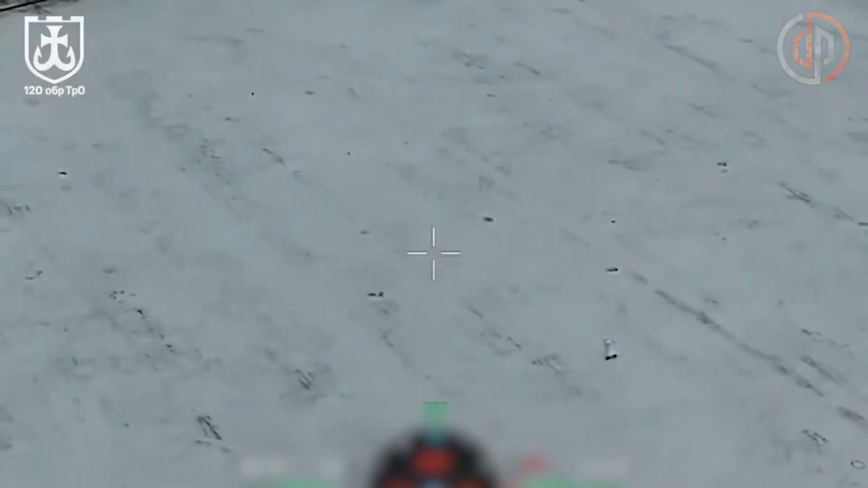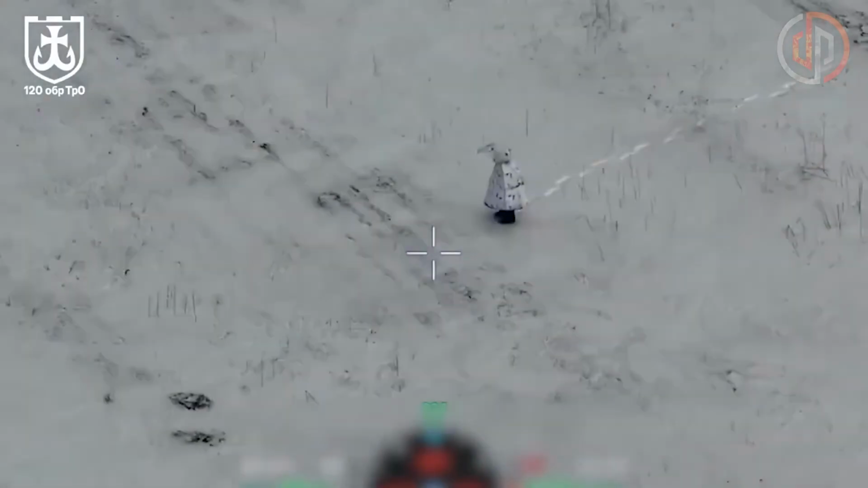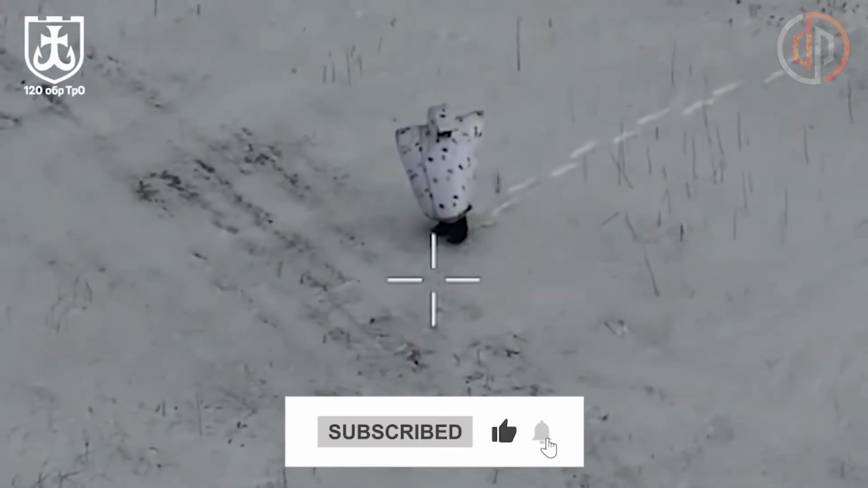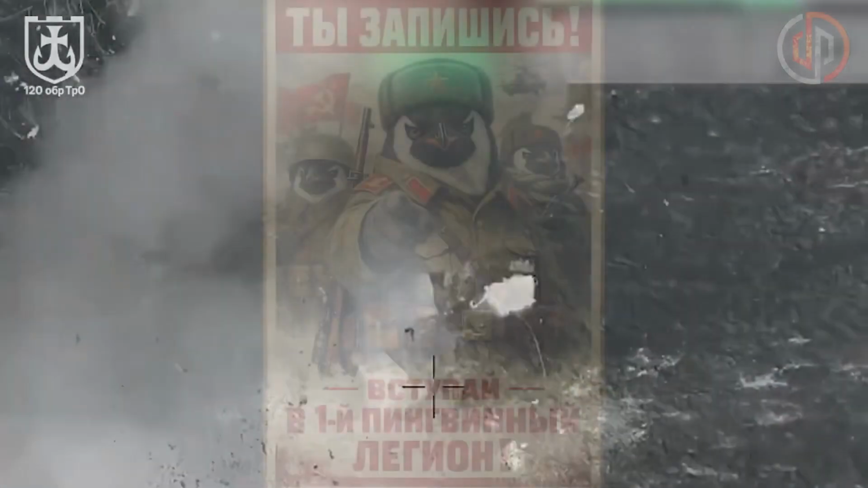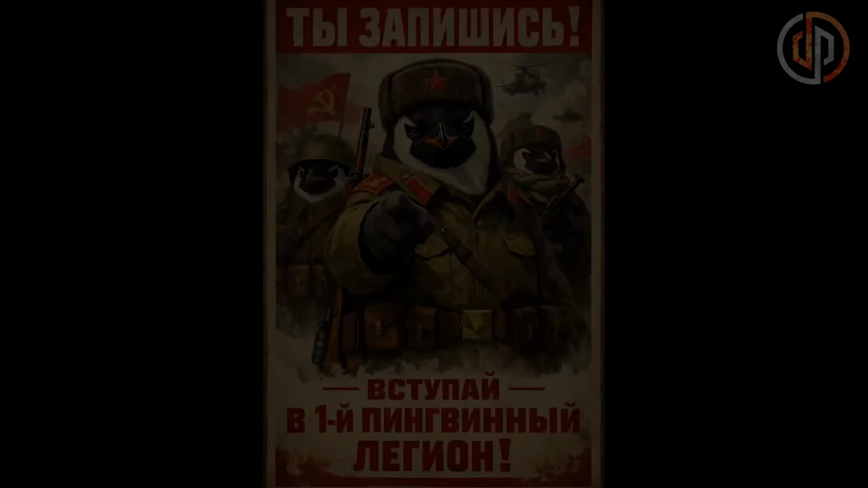The good news is, the Z penguin population seems to be growing, as a new video today showed another bird trying to reach the defenders' positions, but a warrior mosquito intercepted it halfway. I wonder when we'll see a flock of these exotic birds migrating together across the Ukrainian steppe.